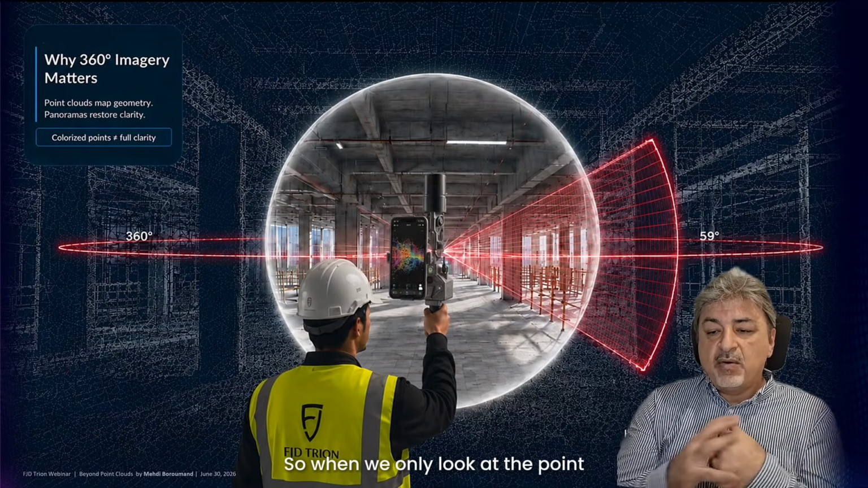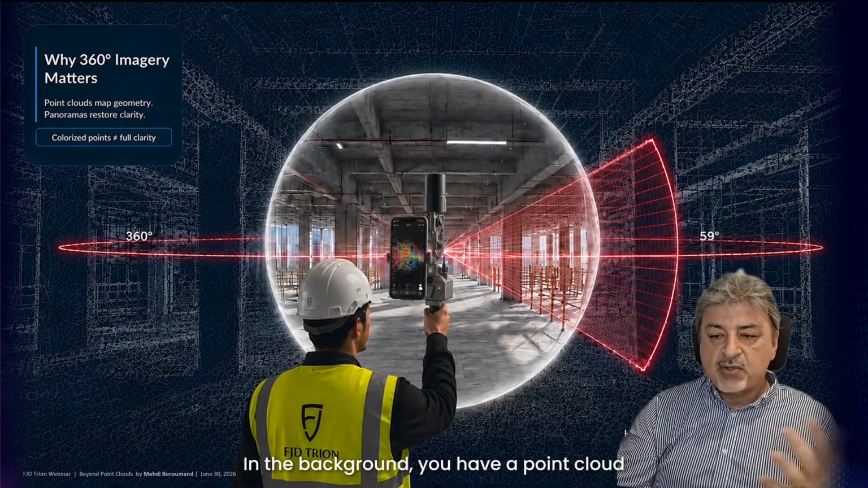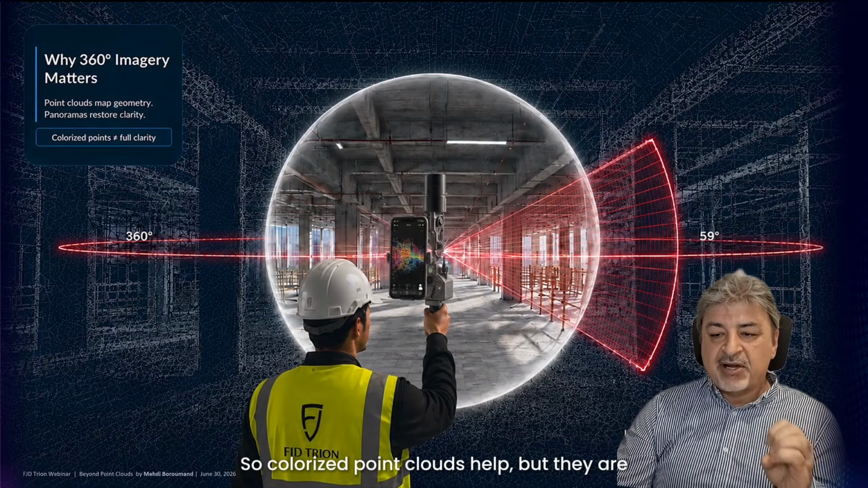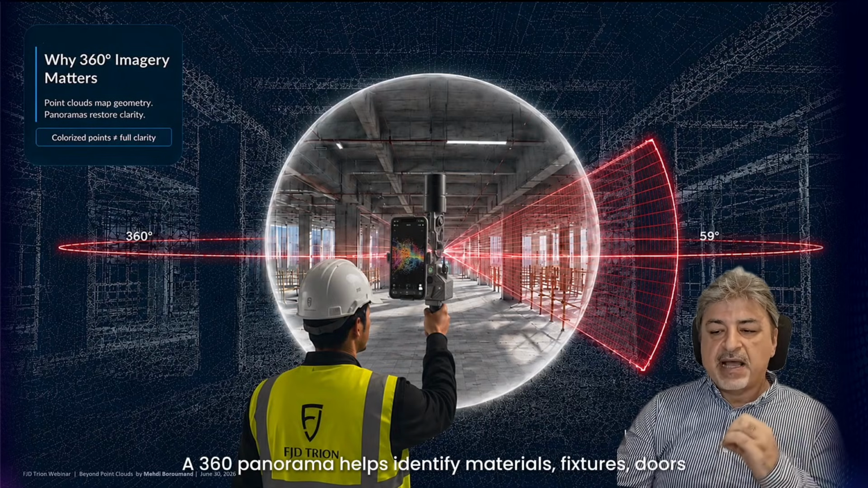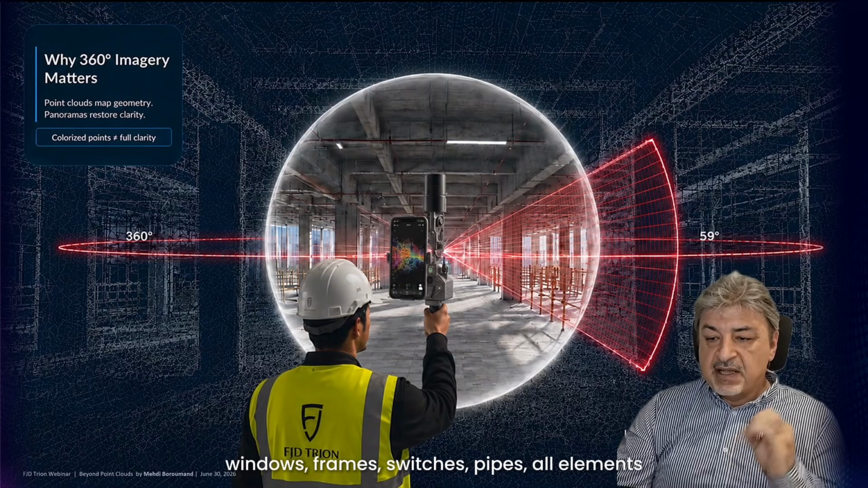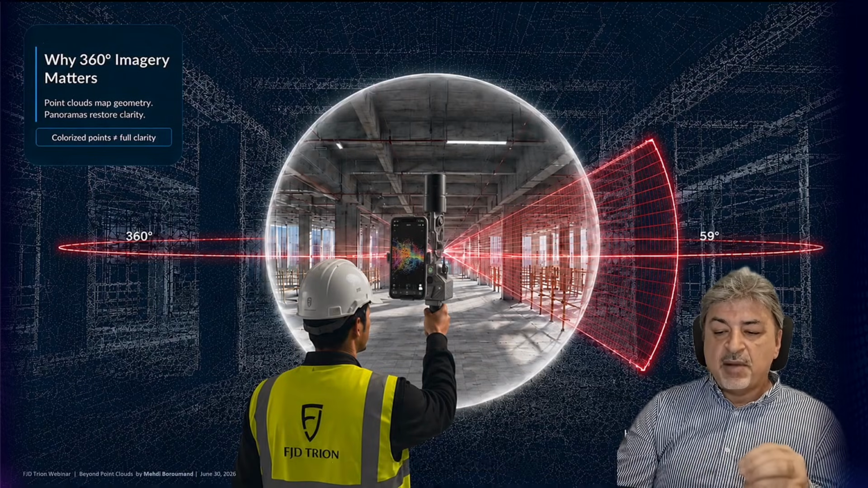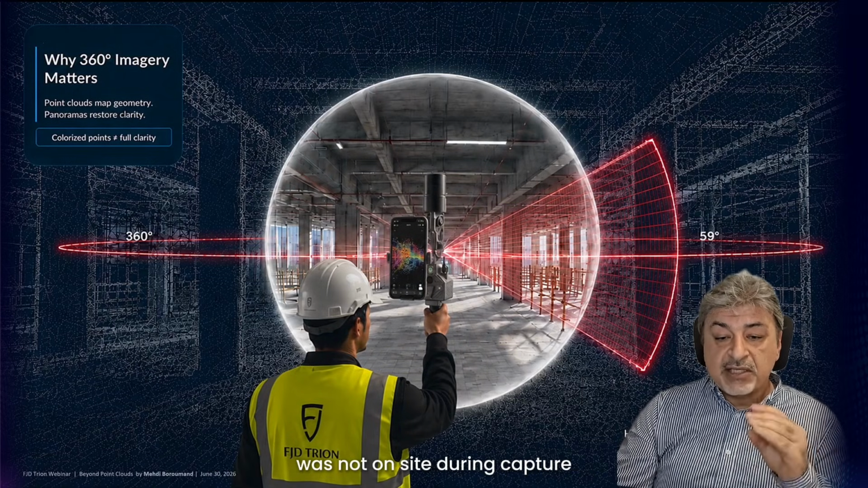So when we only look at the point cloud, we can lose visual context. In the background, you have a point cloud, even colorized. You may know where something is, but not always what it is. So colorized point clouds help, but they are not the same as high-resolution 360 imagery. A 360 panorama helps identify materials, fixtures, doors, windows, frames, switches, pipes, ceiling elements, MEP, mechanical, electrical, piping components, and object boundaries. And this is especially important when the modeler was not on site during capture.